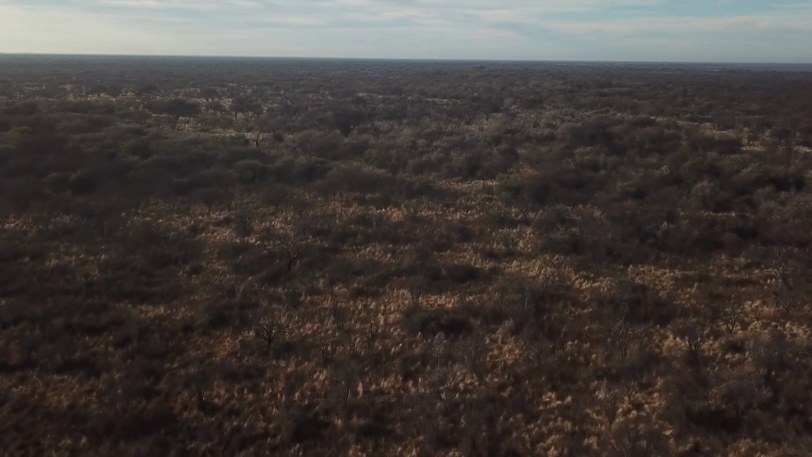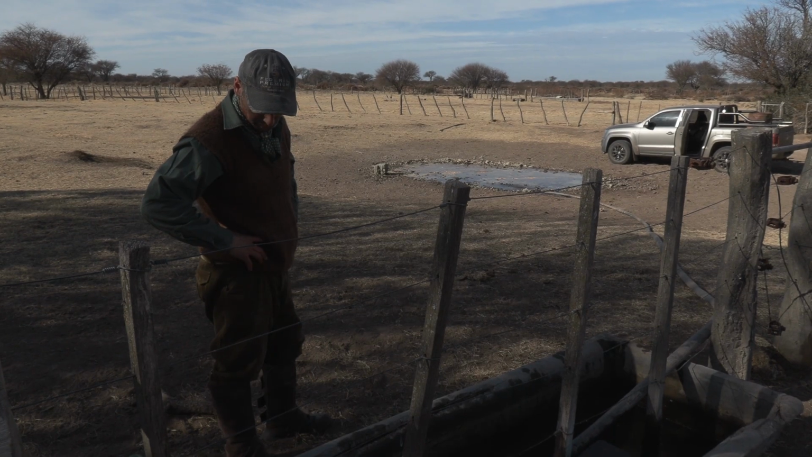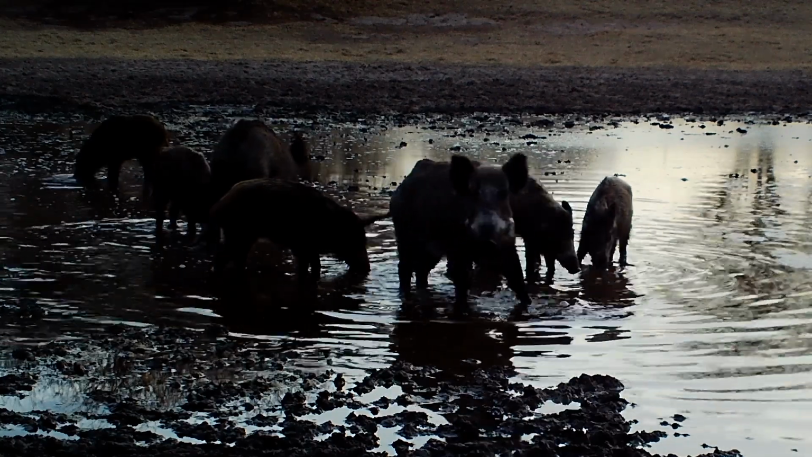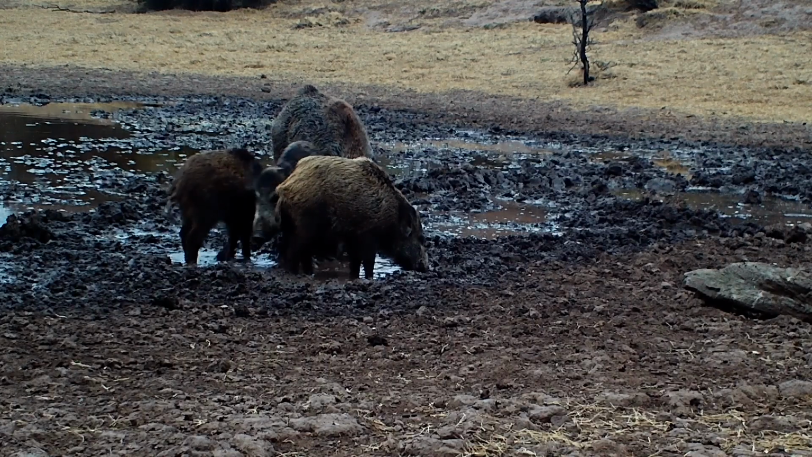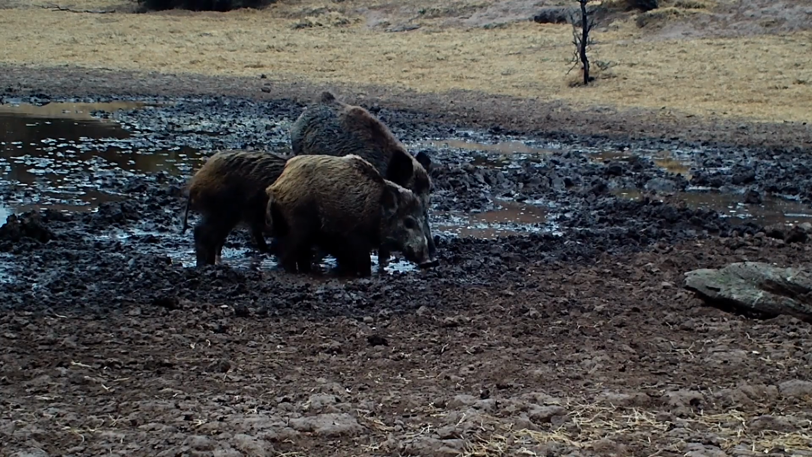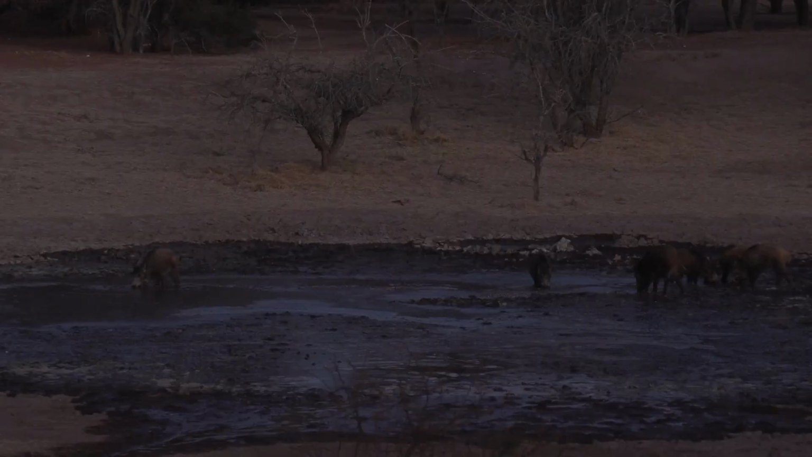The area is so large that driven boar is not an option. We have different places, different ponds, different kinds of bushes. You can see boars during the daylight, but to get one of the old ones, you have to work a lot. They are really, really hard to harvest. Why? Well, I think they became old because they are wise. Yes? Yeah, maybe wise is the word.